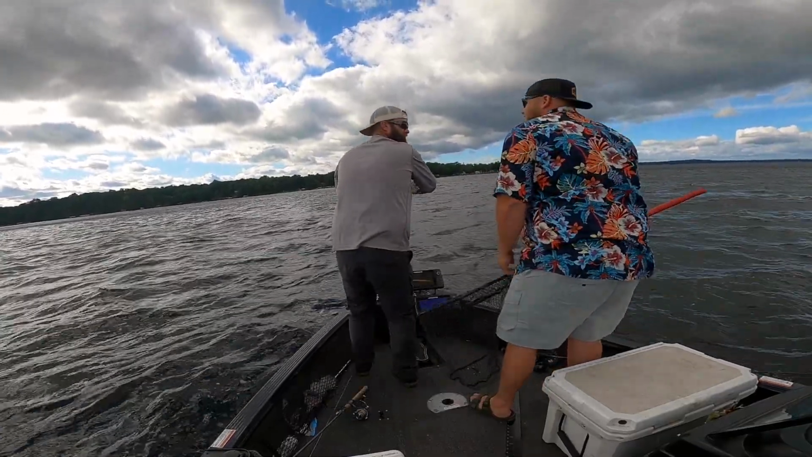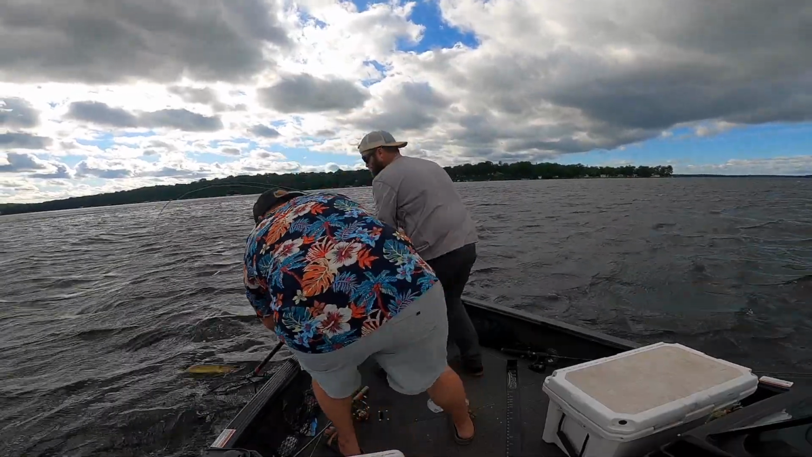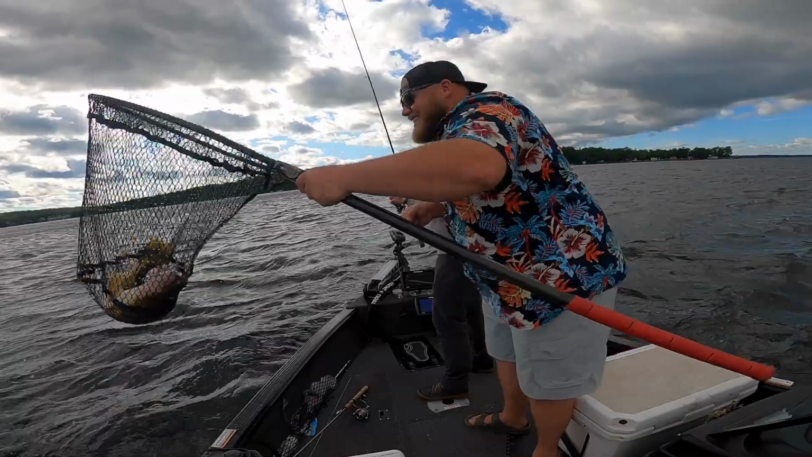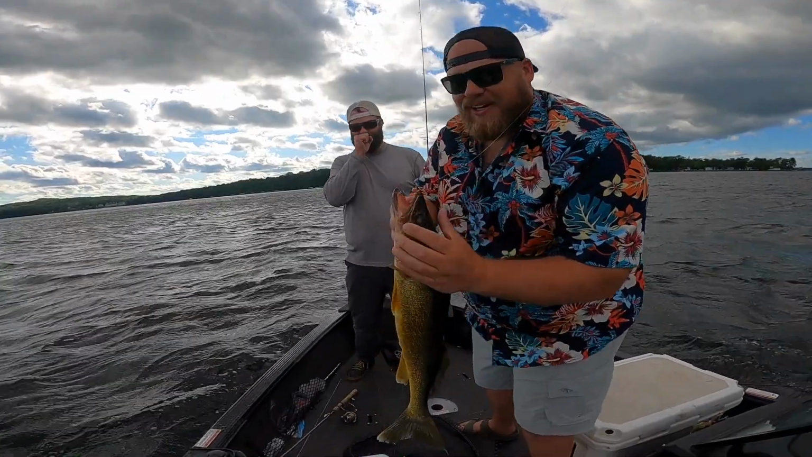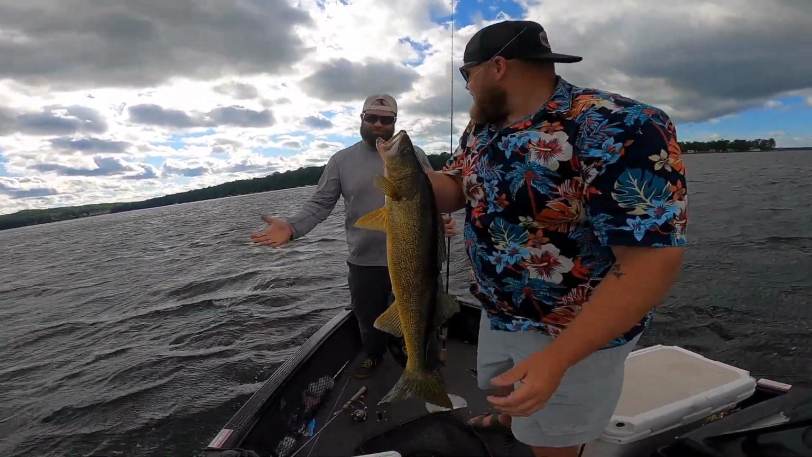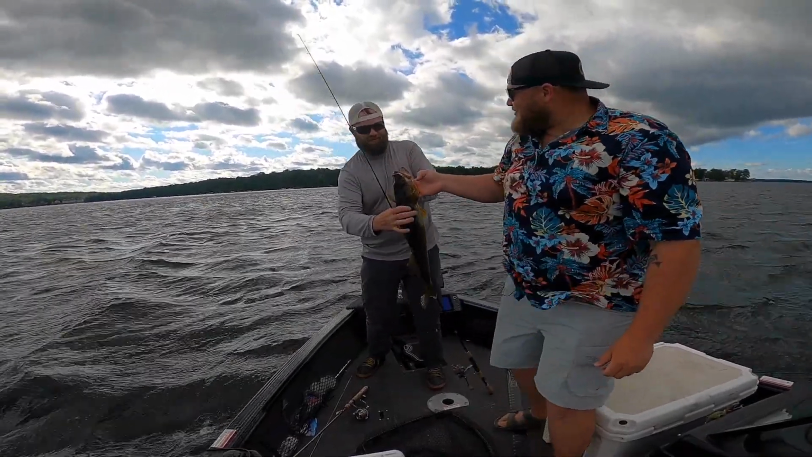First cast with that craw. Come on, come on. Nice fish. I'm just gonna show this for everybody. Drop shot. Bass fishing for walleyes, bro. Nice fish.